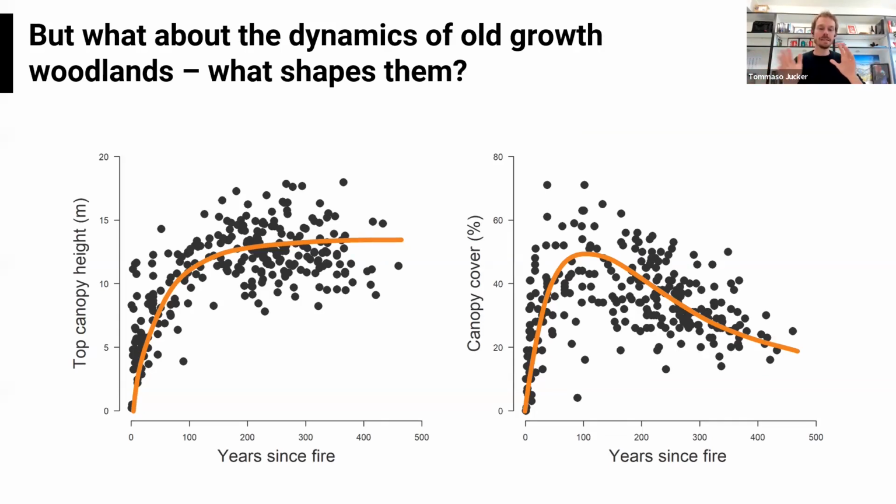And you can clearly see some initial, relatively fast, 100-year-scale recovery trajectories in these systems that are behaving a certain way. But to me, what's really interesting is that there seems to be a lot going on even later on. Once these systems have reached a point where the canopy height has stabilized, we're still seeing a lot of structural change going on. And I really wanted to understand what was going on more here.